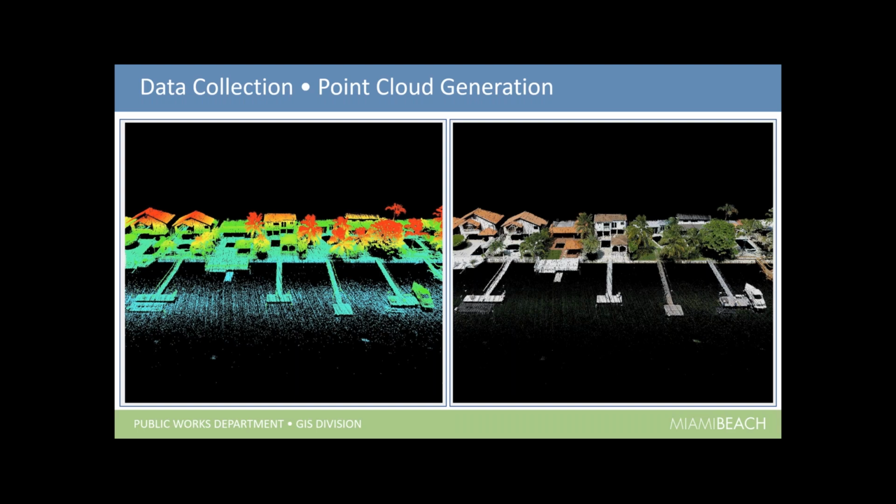We also had ground classify. So I would take all that data and ground classify it to grab the data along not only the seawalls, but into the parcel.